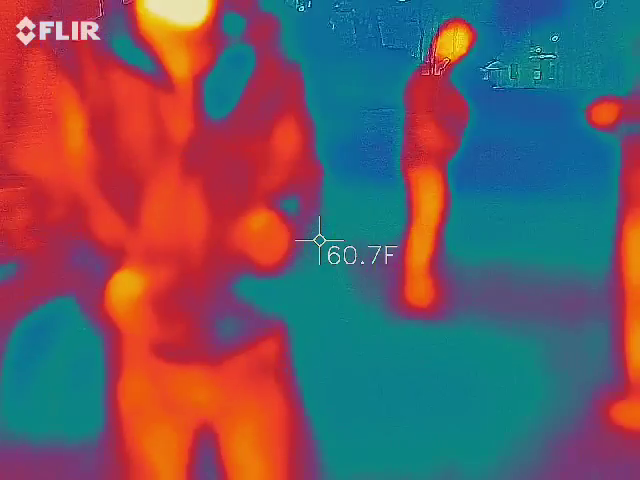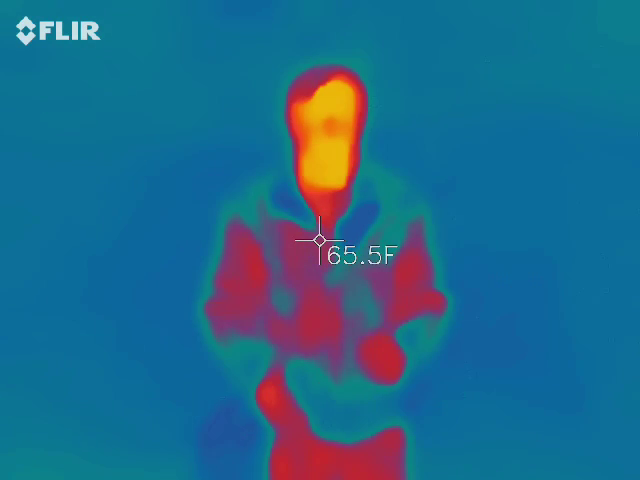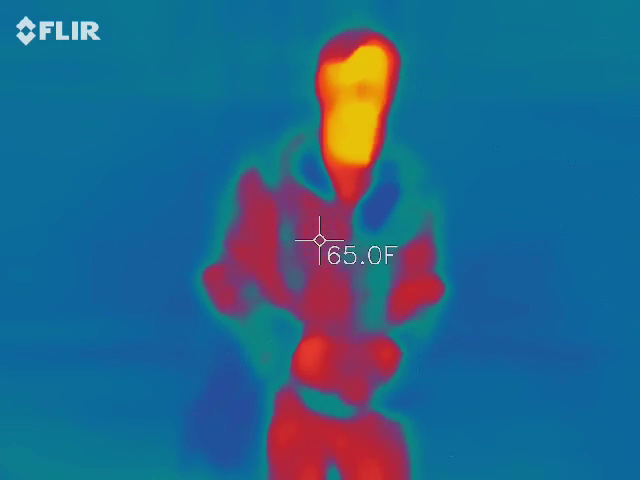All right, so we're going to start with you guys. Point your camera at that wall for me and tell me what you see. Nothing but totally red. Red, yeah. So watch what happens when I get in the picture. You now have a fluctuation of color. Yeah, the wall turned blue and you're full of red. So that's exactly what we want.